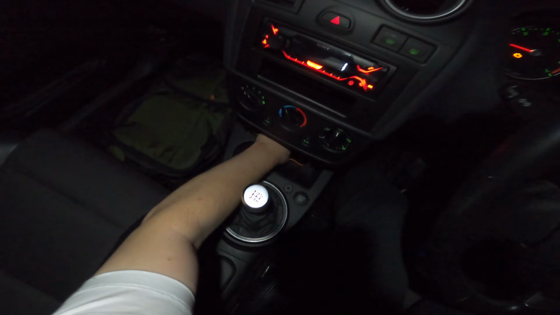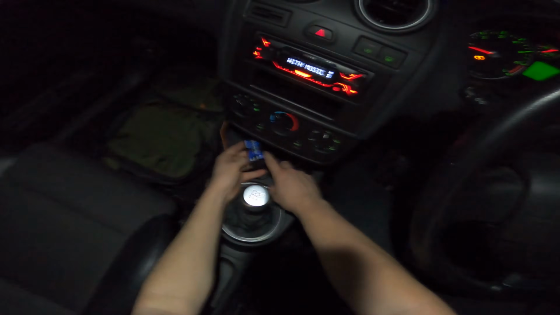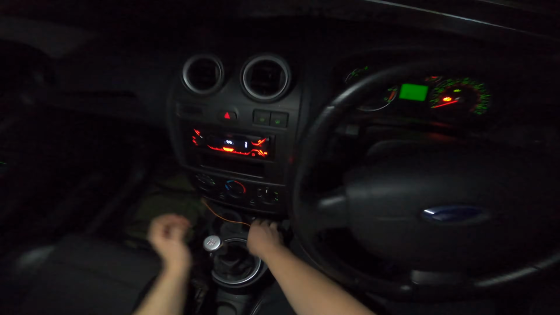For a closer look at the Omex, this is essentially what it is. It's literally just that small device, connects to your coil pack, and I believe it causes a misfire. I'm not entirely sure, so wait for these cars to go. Let's just turn this off until these cars go past. Is there any more cars? Nope, there's no more cars. So we turn this back on, hold this button in, and rev. That's all we're doing, is holding this in while we're revving.